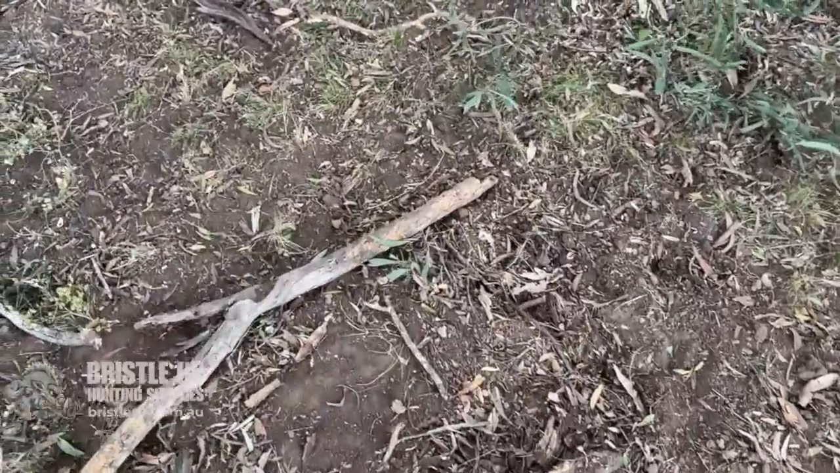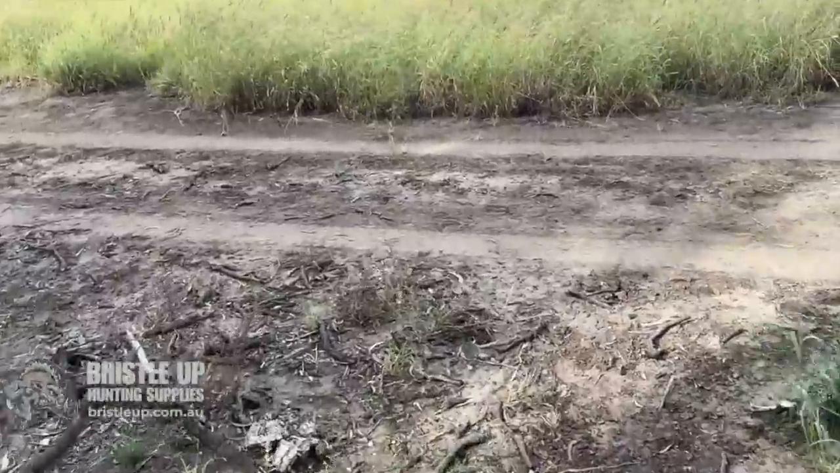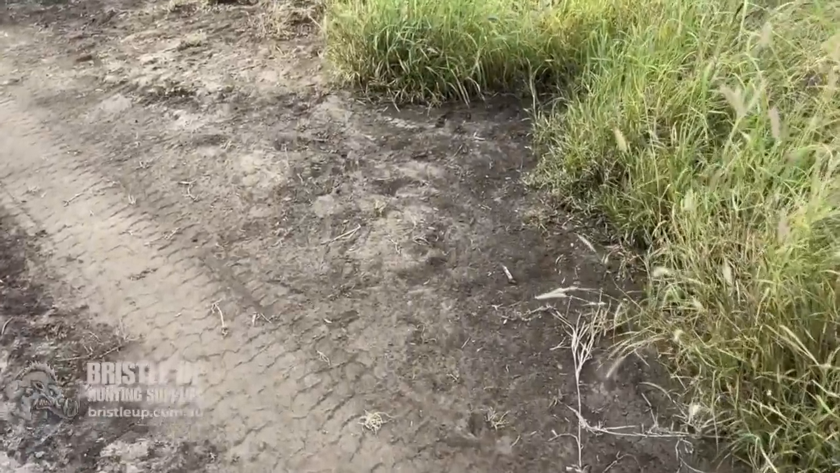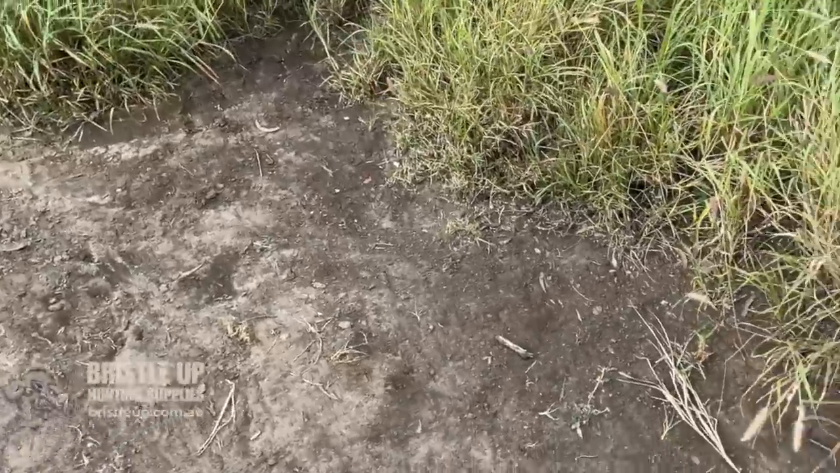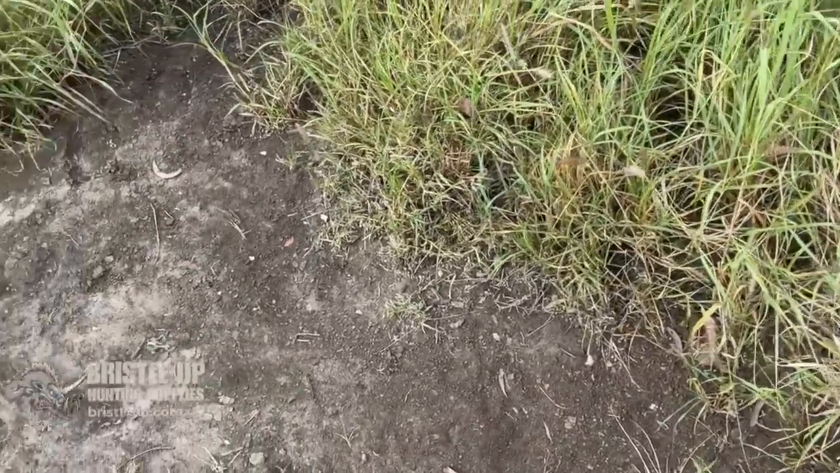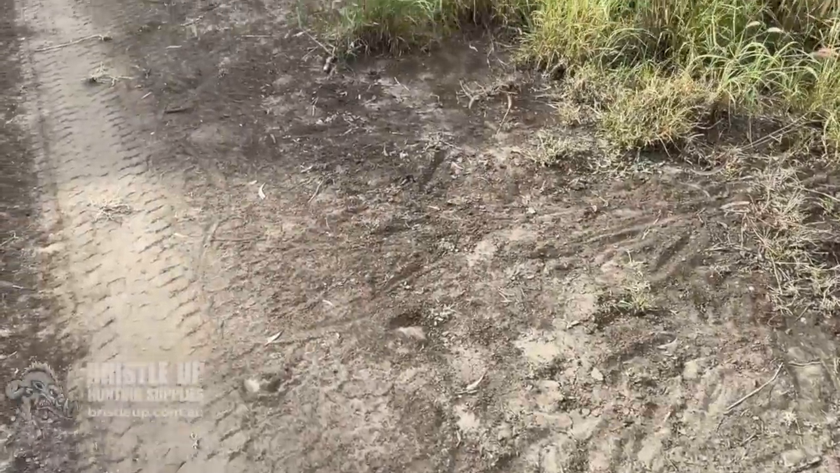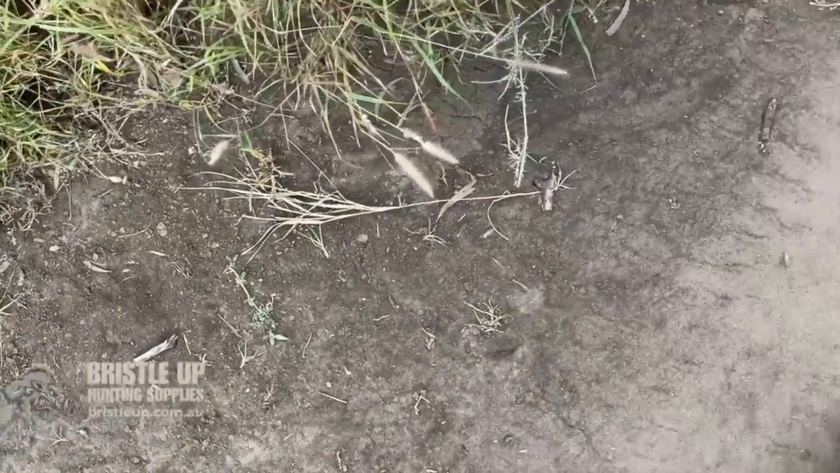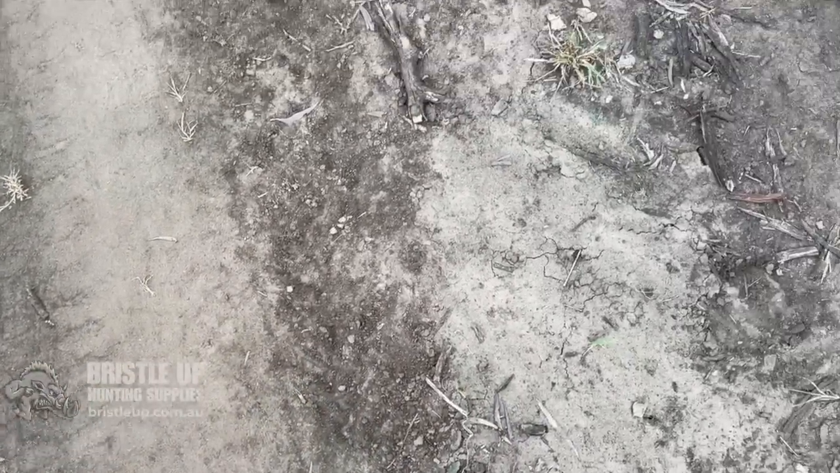Nothing been here. No, not even any marks on the track, so no dogs have even been along here. The trap set in there. It's here somewhere. There's a stick.